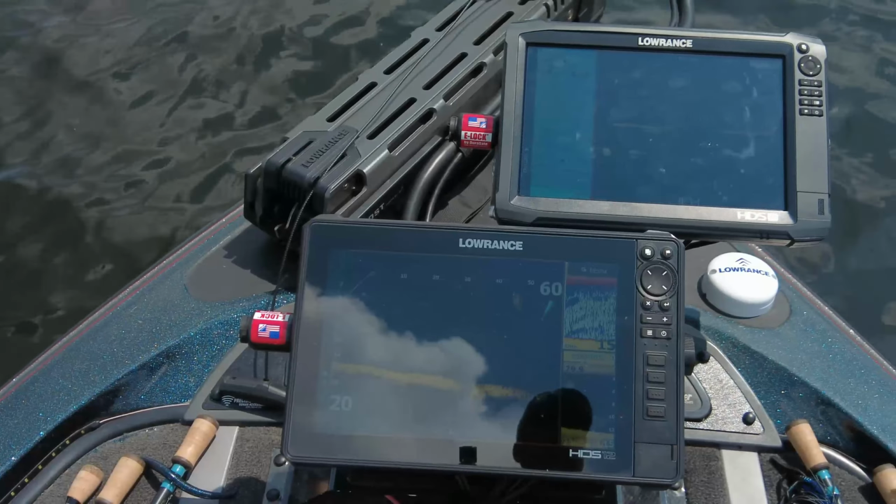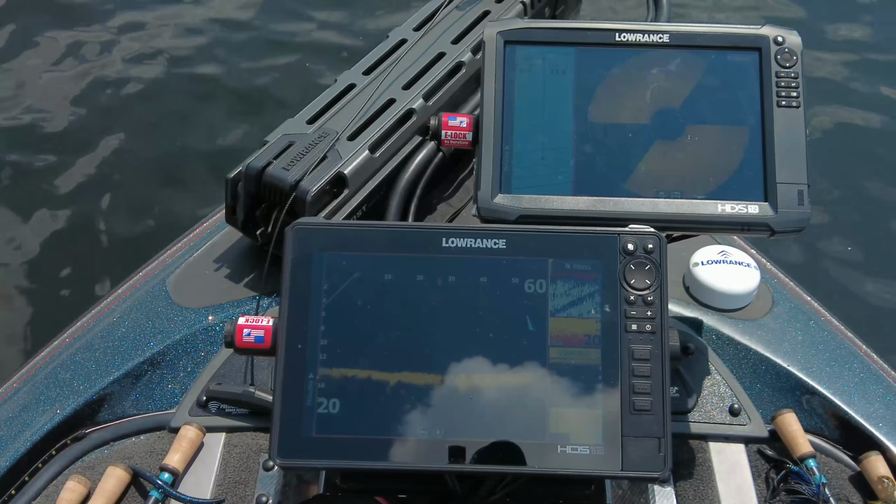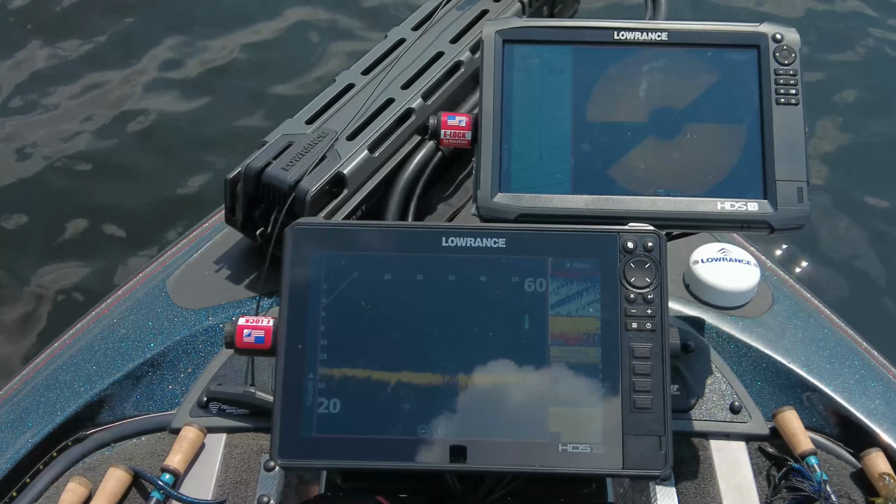Just kind of work the contours. I'll go out and come in, zigzag it, out and in, out and in. I suppose I could probably use a wacky worm and do some slow presentation right now. I see a lot of bait fish there on the active target. But anyways, I thought I'd share this all with you guys, see what you think.